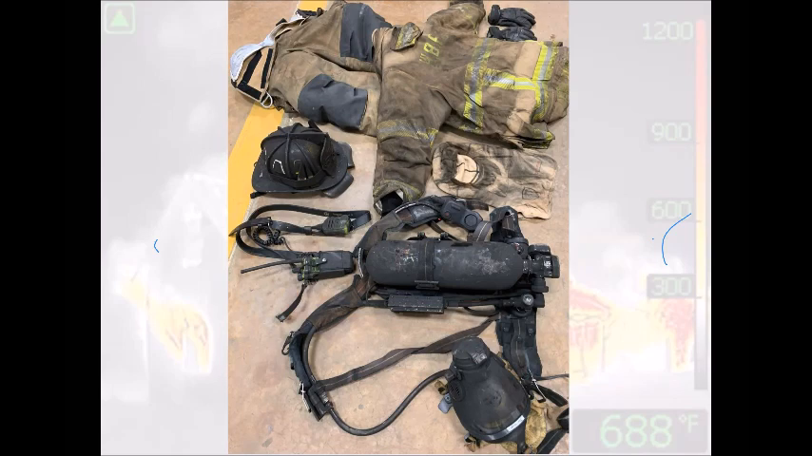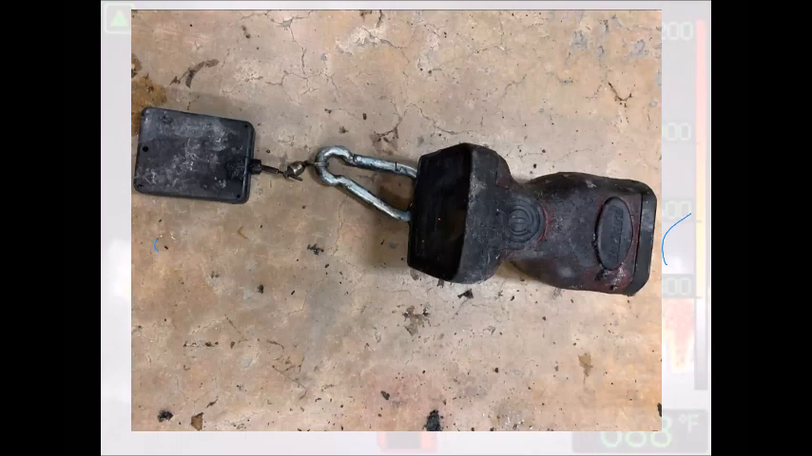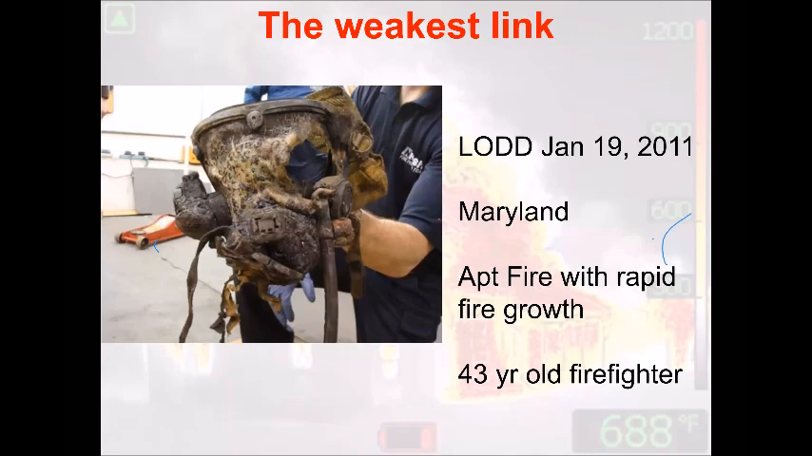Our gear is so good that at 500 some degrees it starts to degrade. At what point do we understand that we're too saturated with heat? We are part of the problem. We're starting to off-gas ourselves. The convective currents are preheating the hallway. We're already preheated. Guess what? A violent fire event occurs, and we're game over. And look at their imager. Do you think that one shut down and got overheated? It probably did.